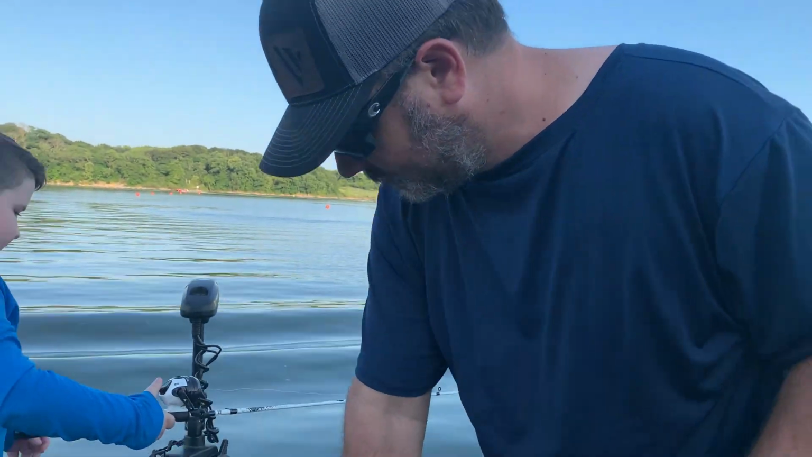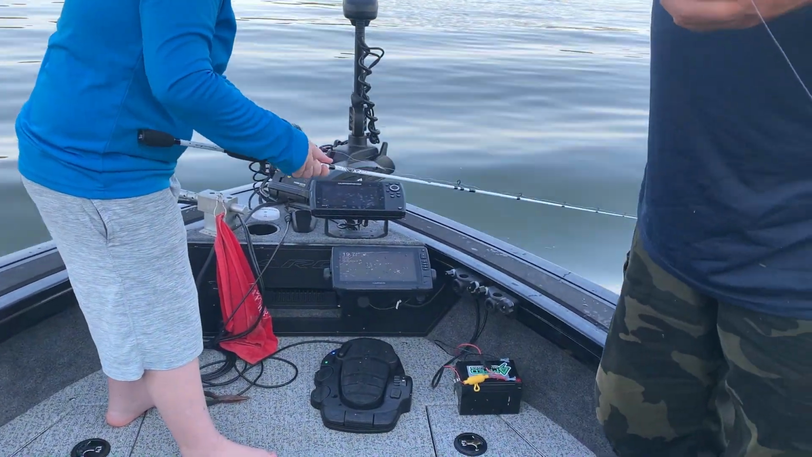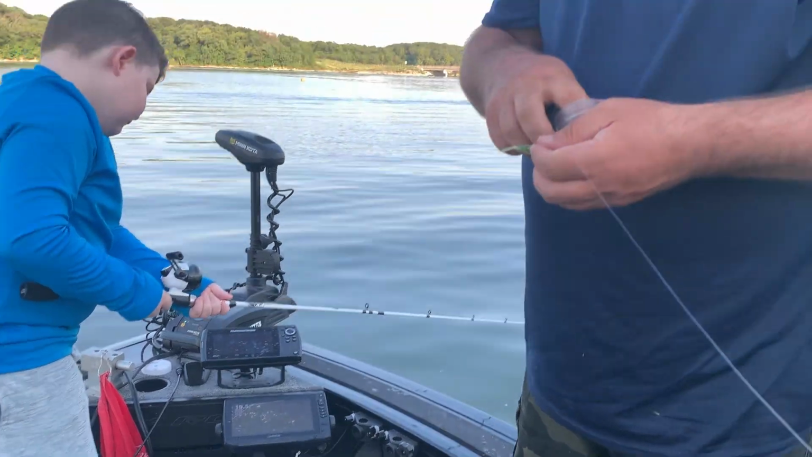I know I can. It's a legit pile. There's a lot of fish in there. Trying to target the big ones is like the specialty with the Garmin Livescope. You can really pick out those bigger fish.